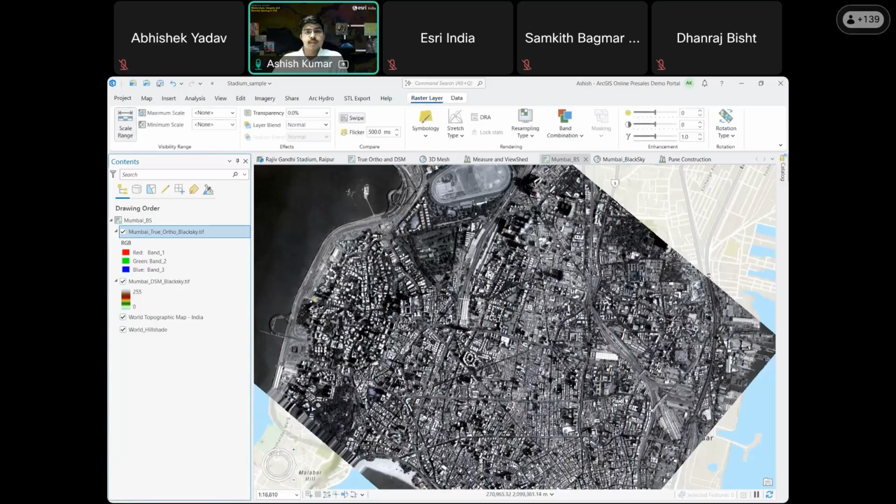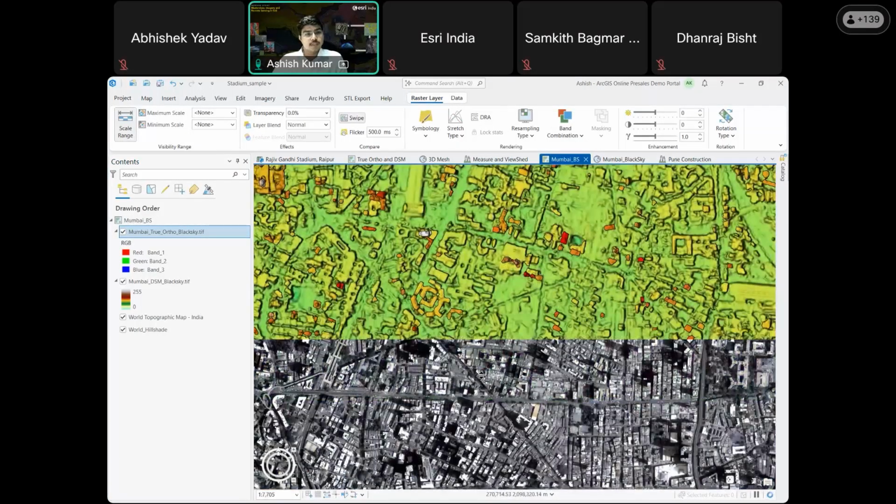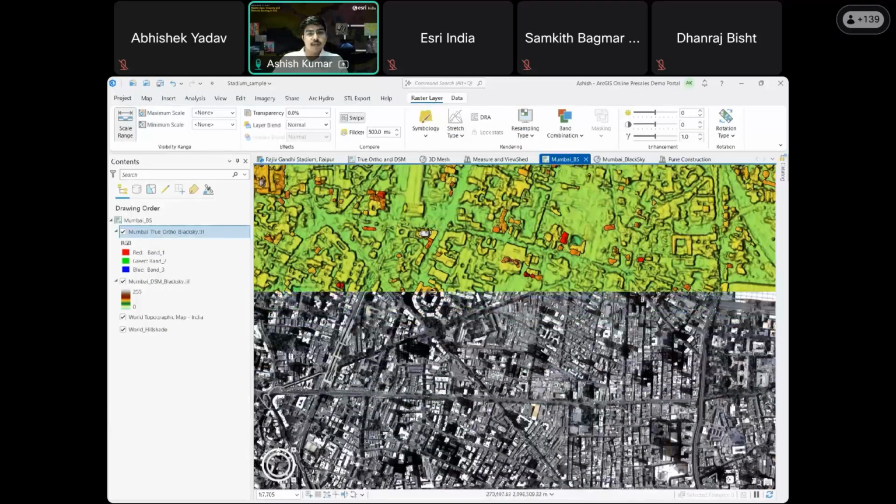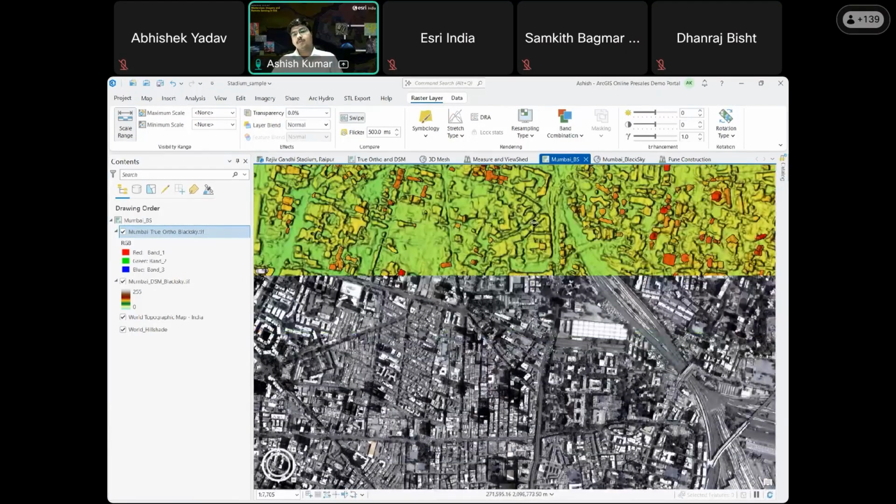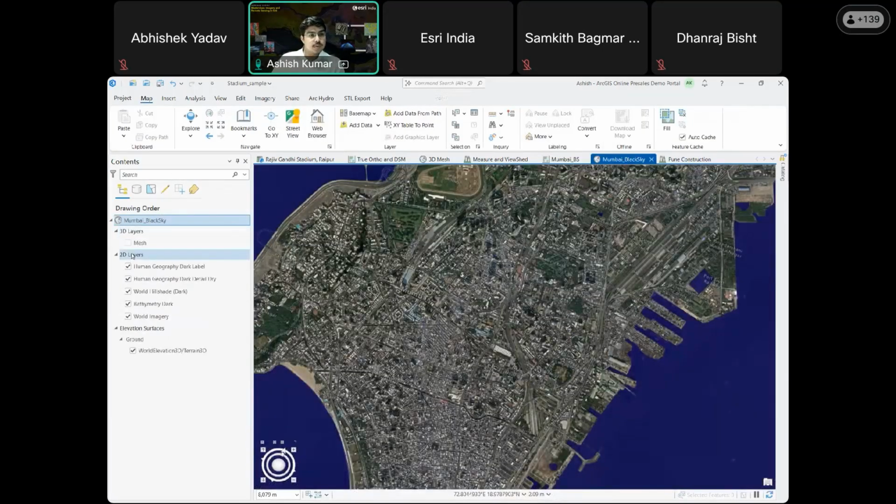I'll move on to show you the example of the DSM. It will show you the heights of the particular buildings within the area and the elevation profile of that area, as well as the 3D products that I'll show you.